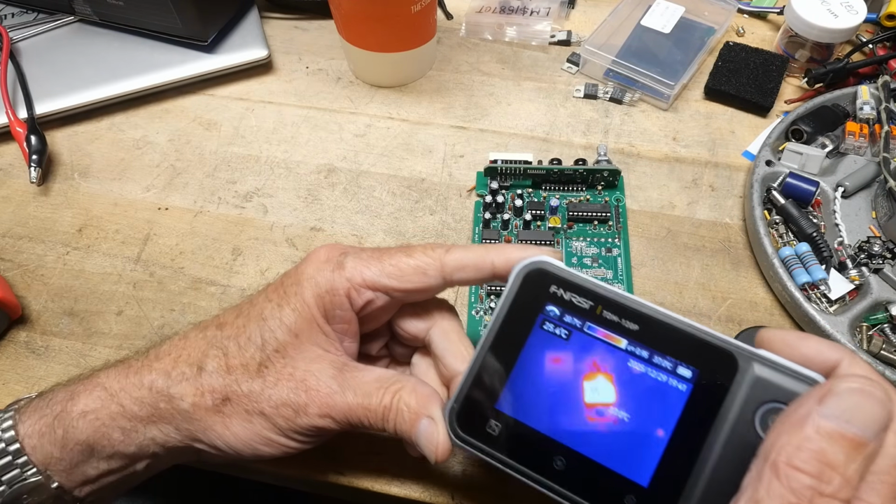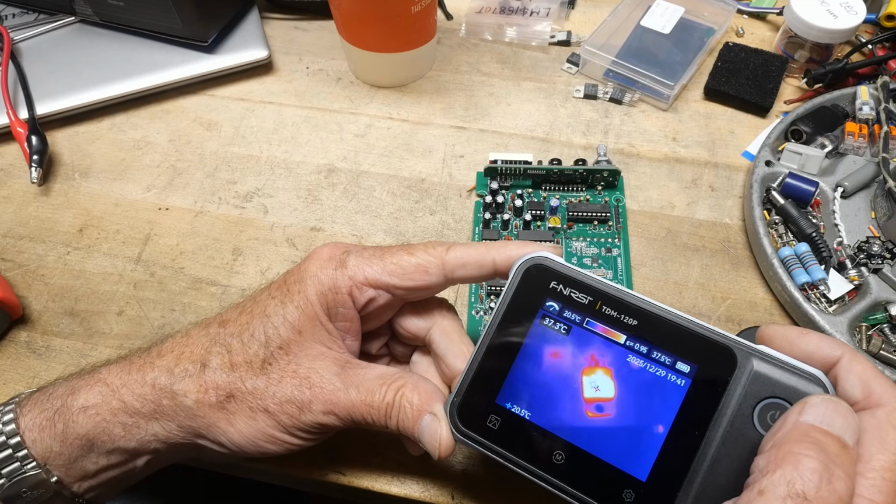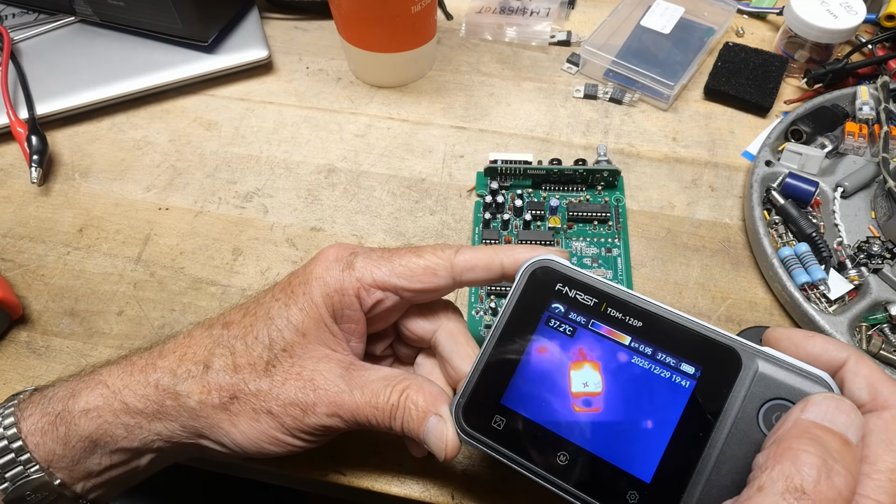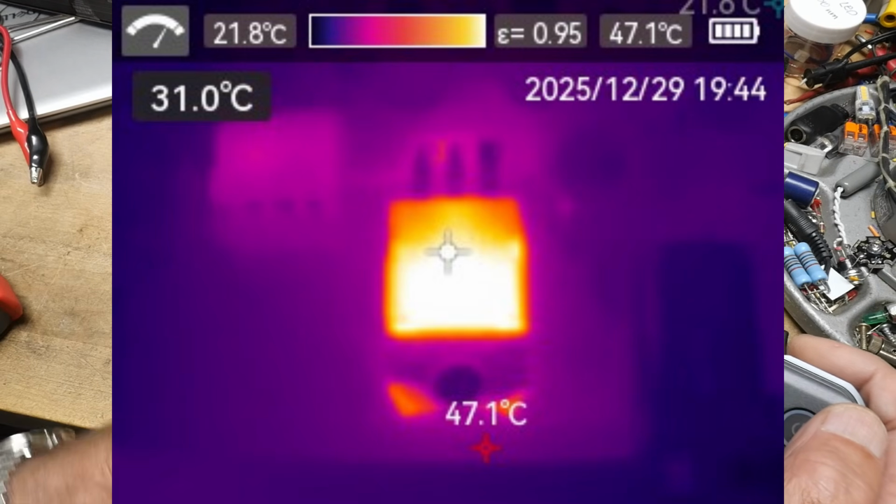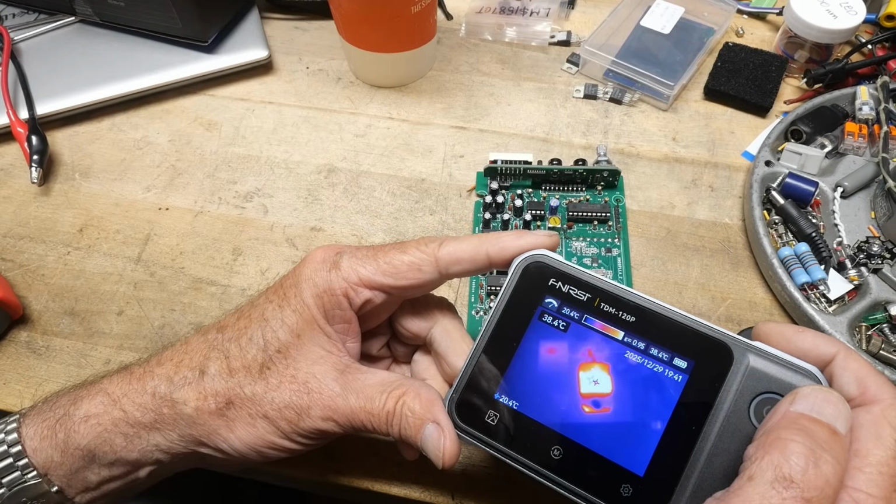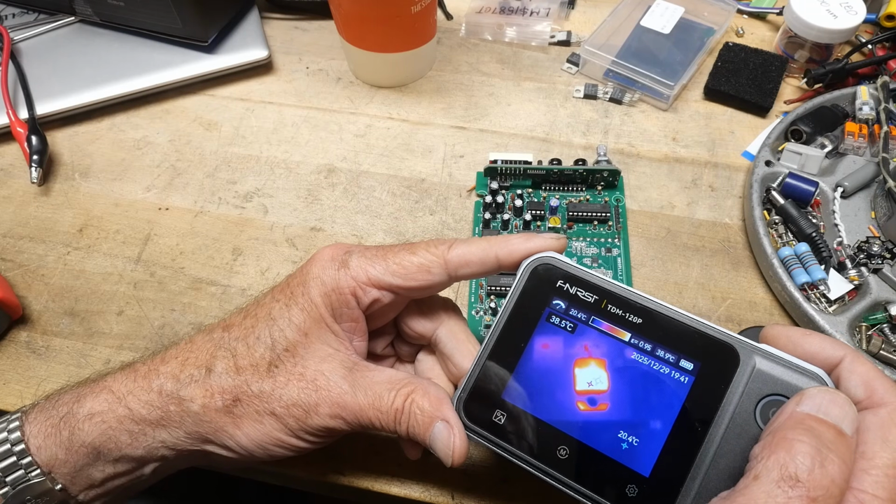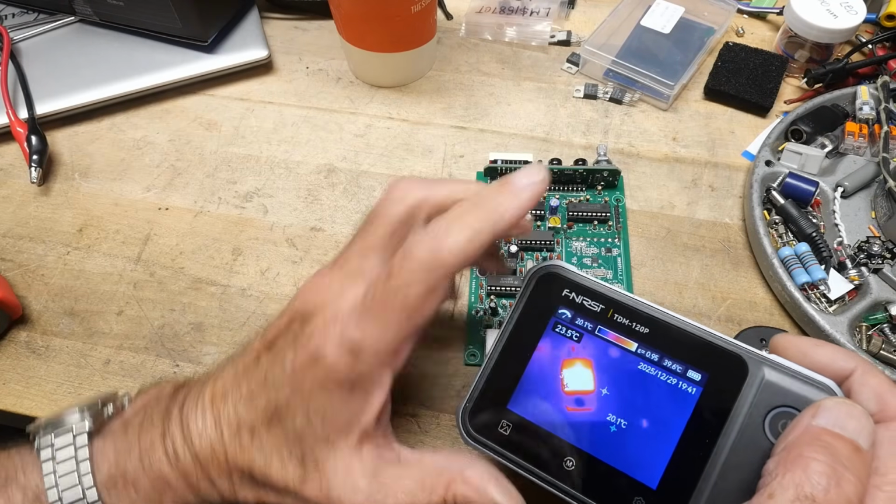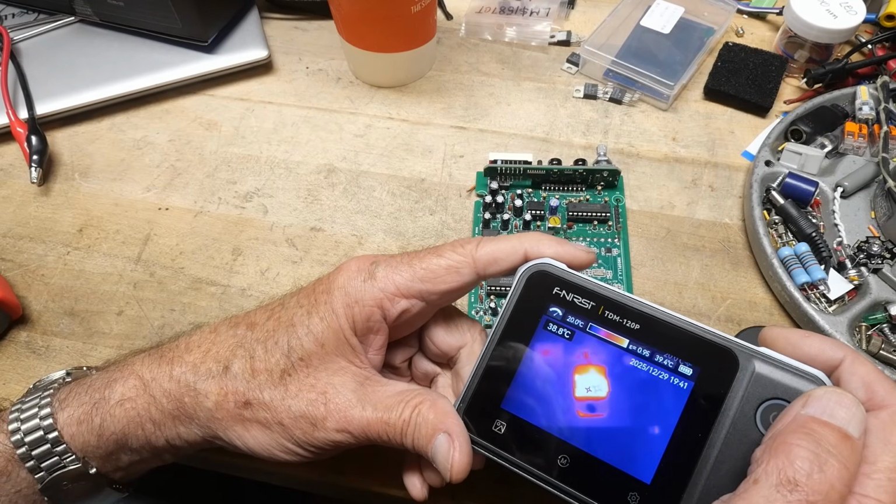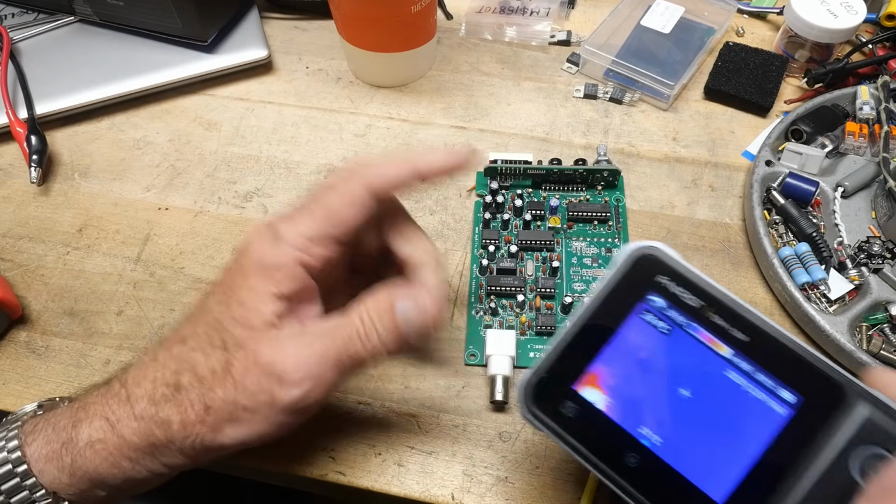It says 37. It's a little bit difficult to read because it's putting the value right on top of the cursor, which is right where it's hot, so you can't really see it because it's white on white. So that's a bit of a fail. But I can use this one up here, which is where your center crosshair is. So I'm going to put the center, and it's around 39C. So yeah, that guy's getting toasty.